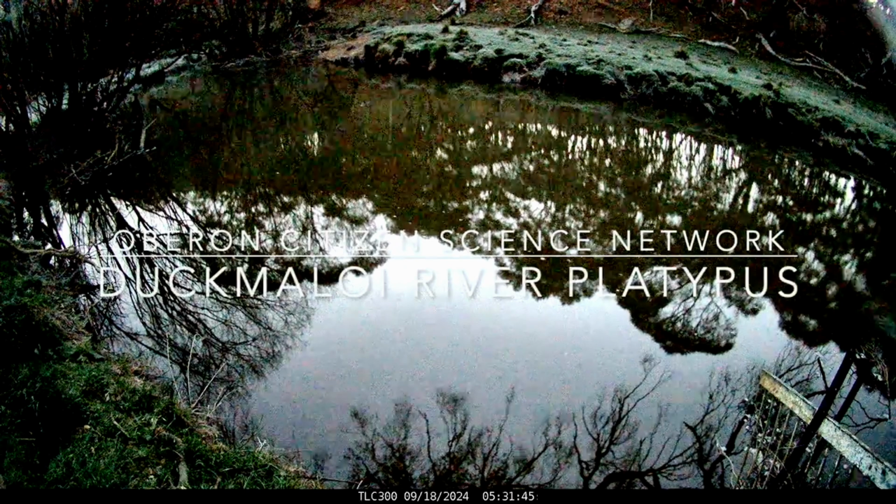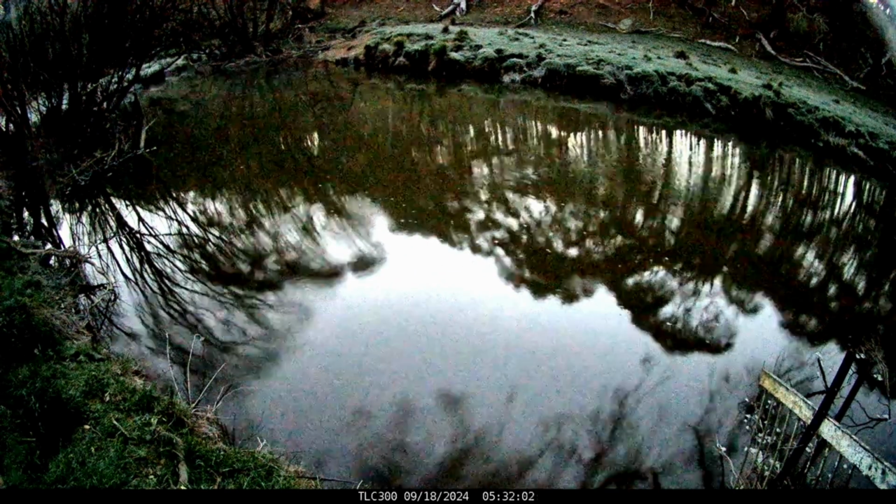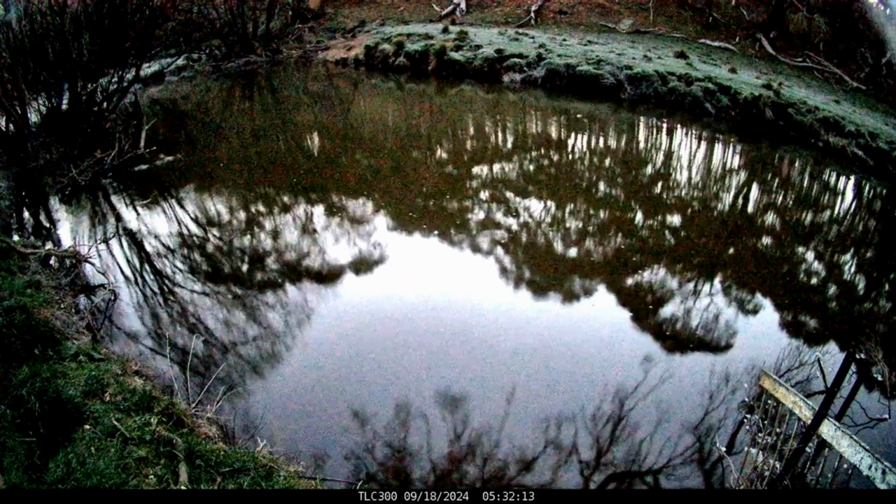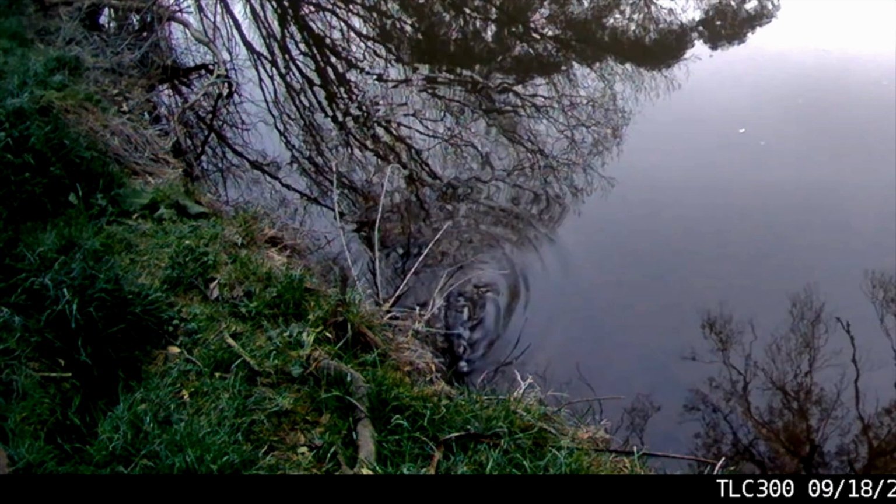So that was encouraging. And this is an example from our camera. This is actually the upper Duckmalloy River, and you can see here is a typical V wave of a platypus swimming downstream in this relatively calm section. The river's about 10 metres wide, but here you can see the platypus actually approaching the camera, and it's clearly visualised there in the time lapse.